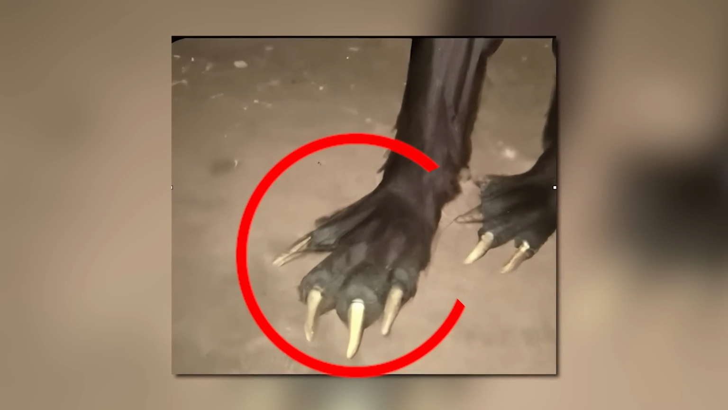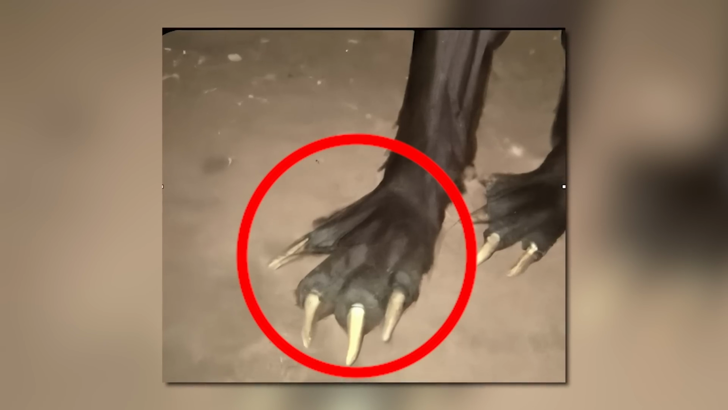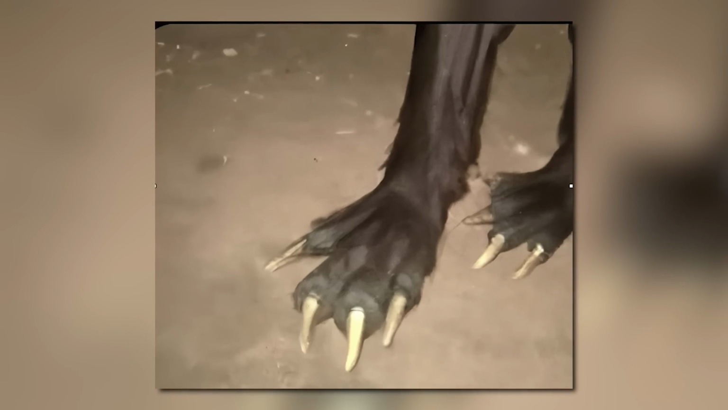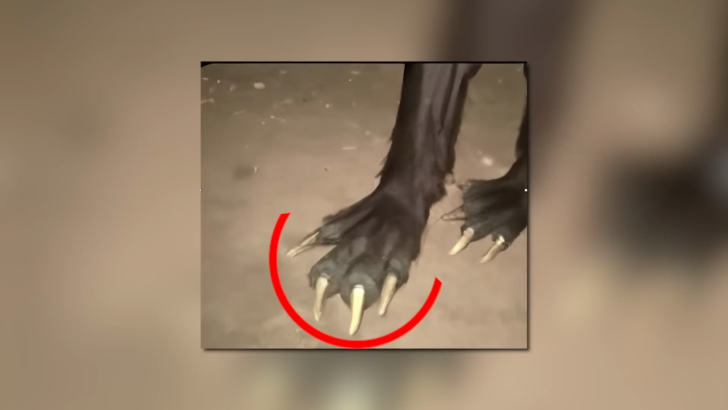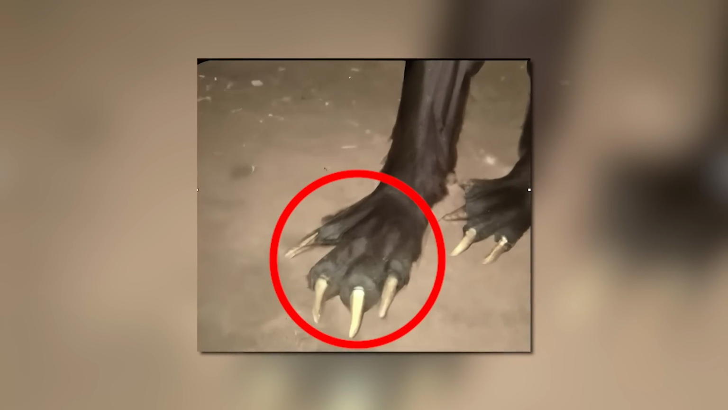A pair of claws and feet with long, sharp nails. He didn't know what to make of it. Like the rest of us, I'm sure, the first thing he noticed was the fur. This was definitely not a mountain lion, but what was it? And to me, the nails looked like something from the Ice Age, prehistoric times.